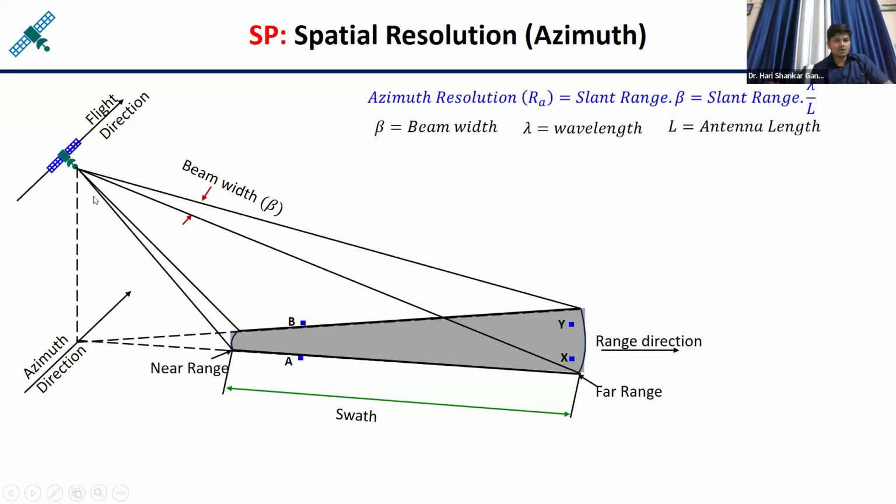From these three parameters, consider the slant range. If you talk about the near range and the far range, the near range is less and the far range is larger. In the case of near range, this value is small. So for the azimuth resolution, for a given value of lambda and a given value of L in near range, the numerical value will be less. It means the pixel size is small, and the resolution is good.